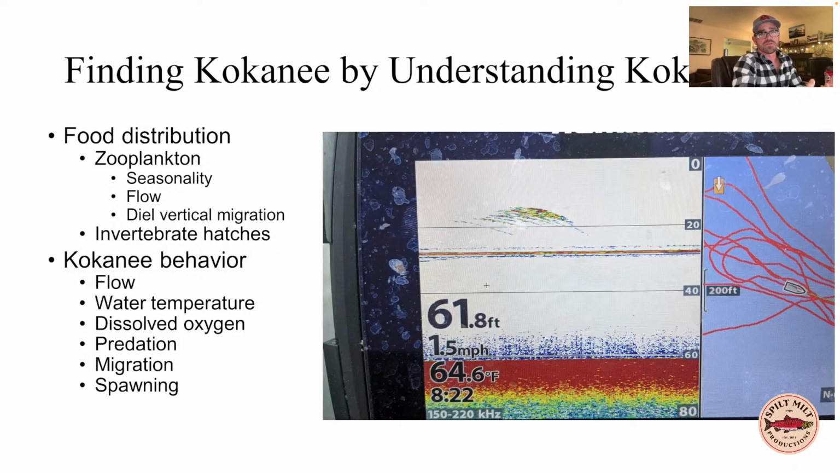And then also they're very opportunistic. They will eat invertebrates like insect hatches as well. And then kokanee themselves, independent of their food resources, respond to current, changes in water temperature and dissolved oxygen, predation, migration, and then spawning as well.